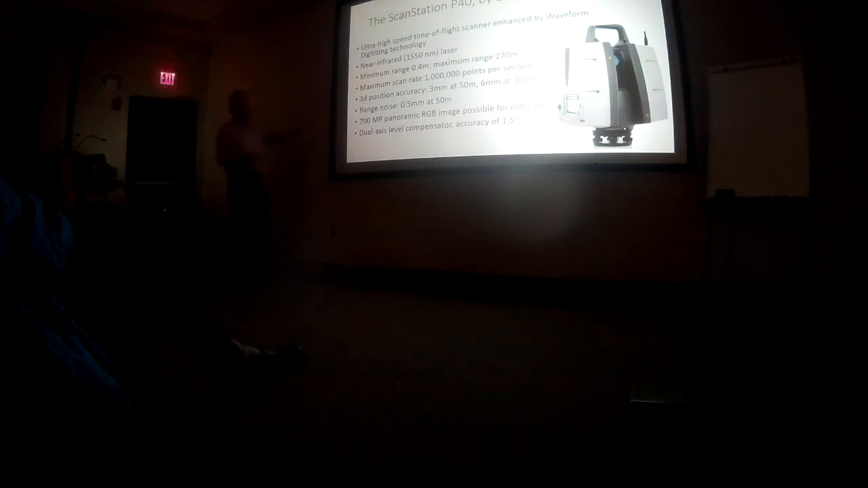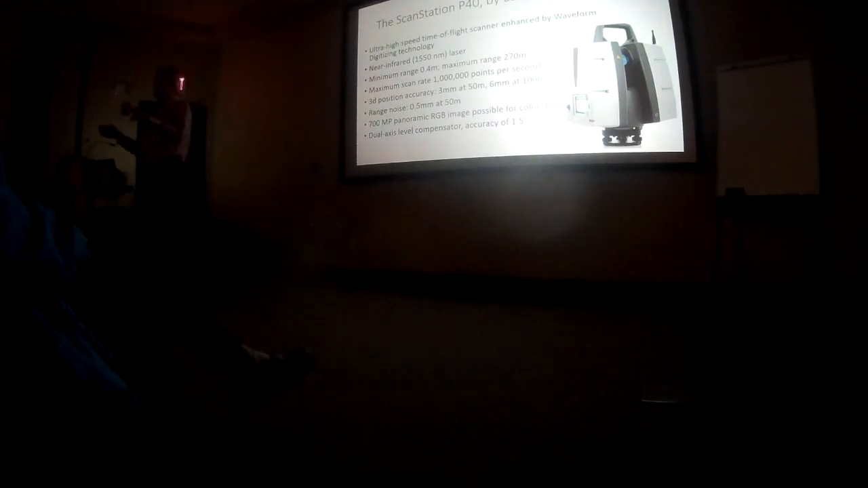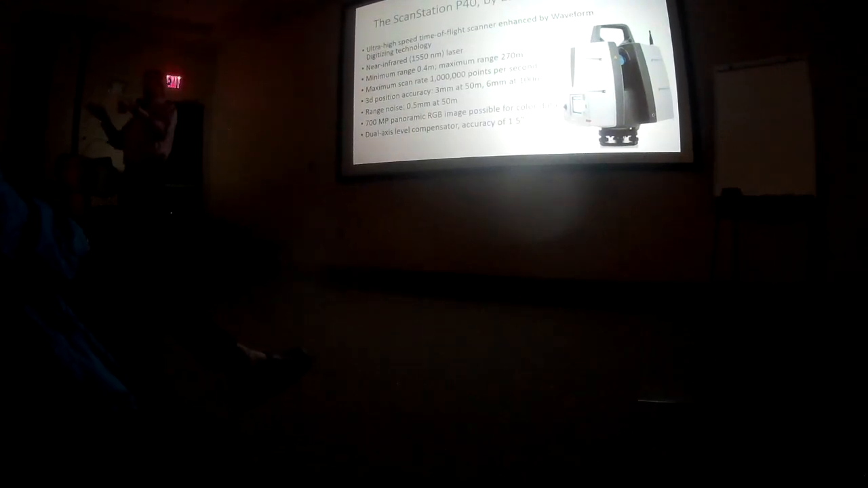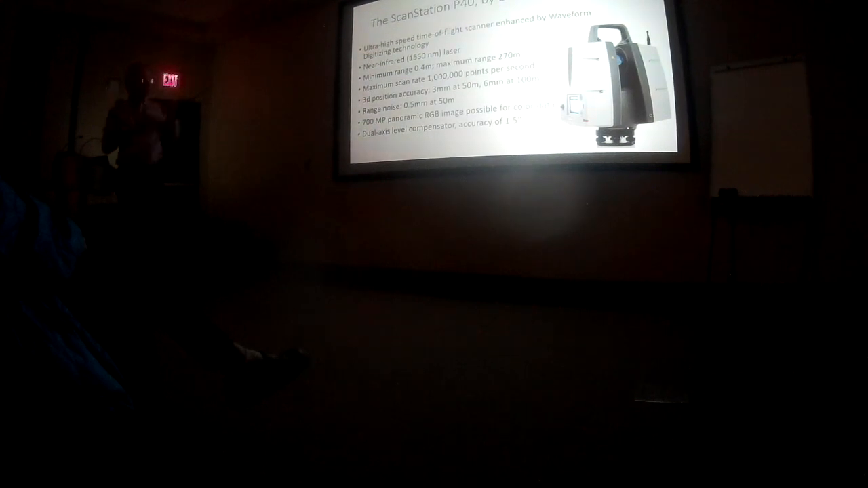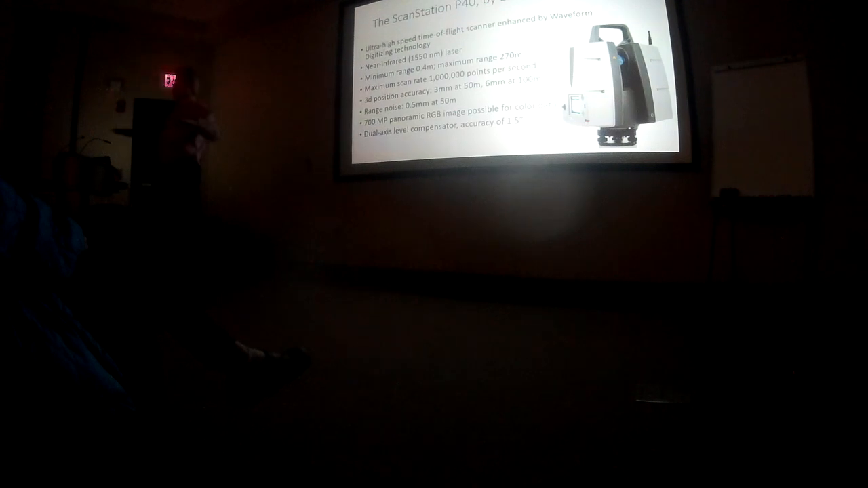And lastly, the other key piece of the scanner, which I really appreciate, it has what's called a level compensator. That's the same thing that's in a high-end modern total station that surveyors use. So if it gets moved very slightly, it knows that it's level. Really darn near perfectly level. And that's a big help when it comes to stitching data together.